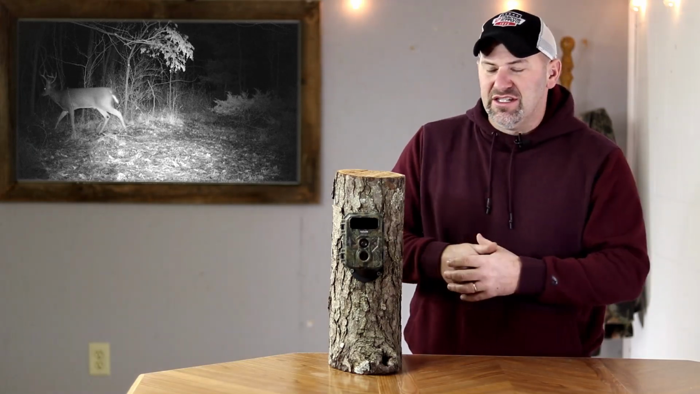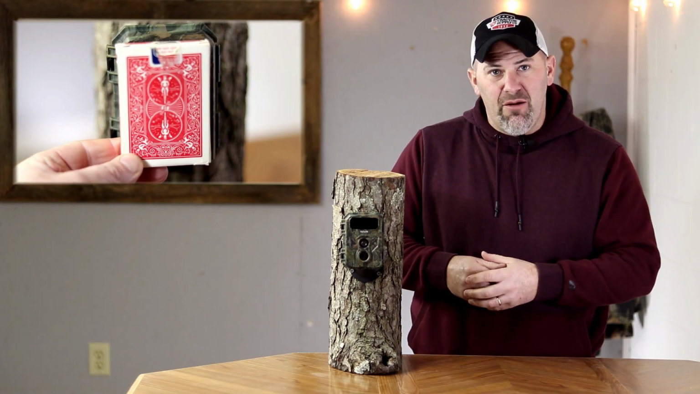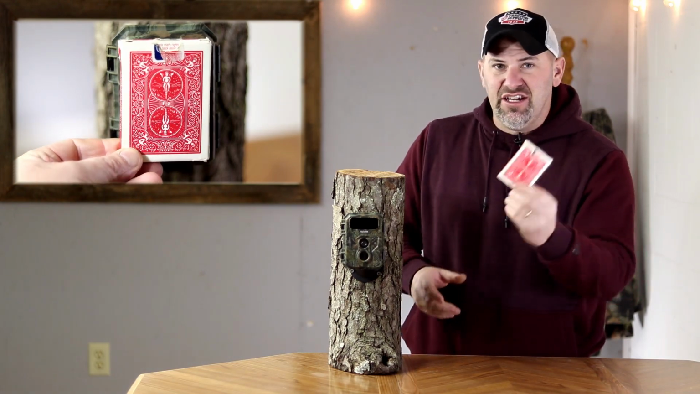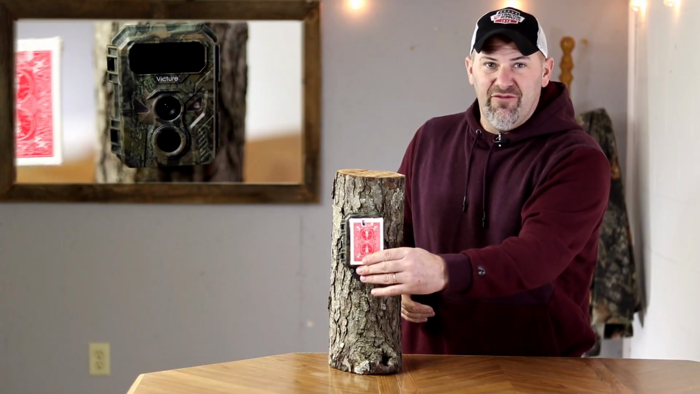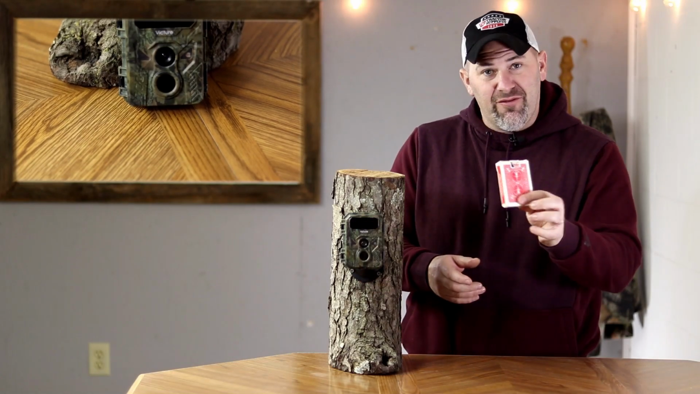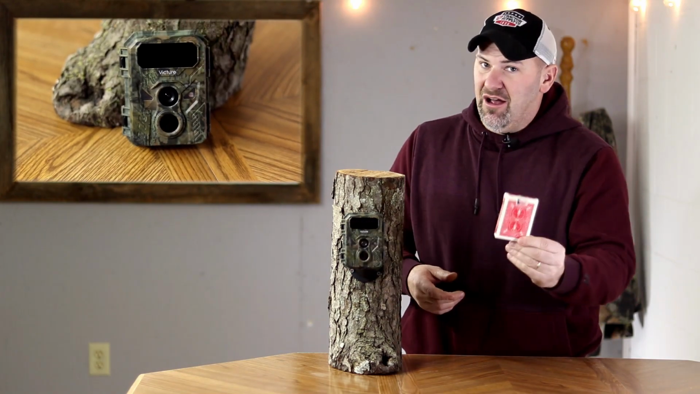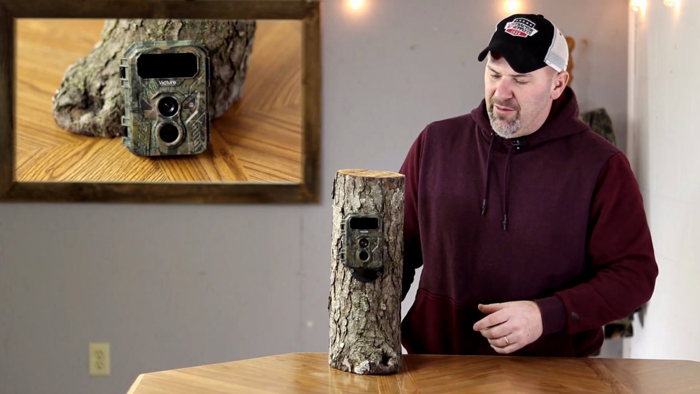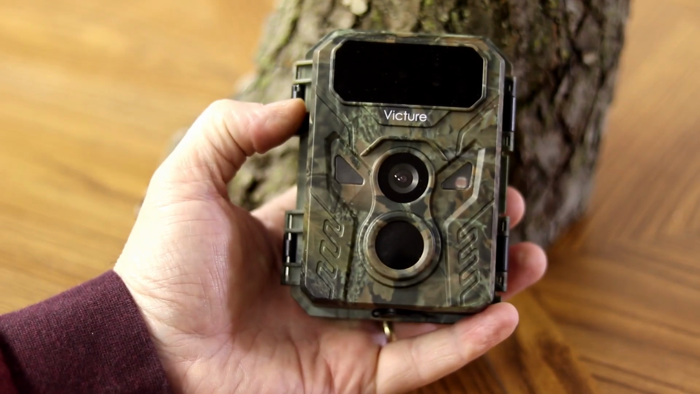For my final thoughts on this trail camera, I am really enjoying it. I really like it. It has a lot of positive features. The first and foremost is its compact size. As comparison, it's kind of hard to see, but this is a deck of cards, and it truly is a very small trail camera. It's definitely wider than this deck of cards, but for comparison, it is a very small trail camera.